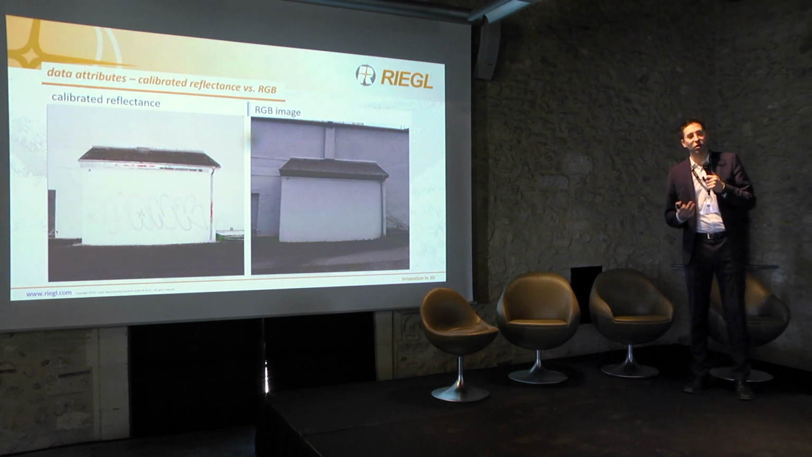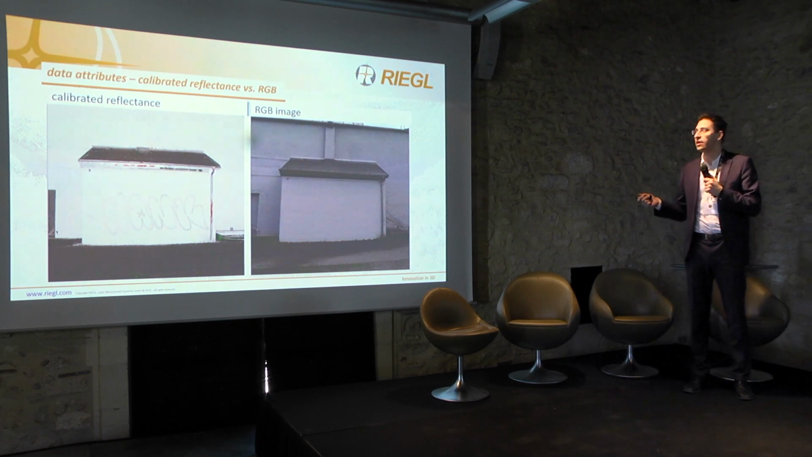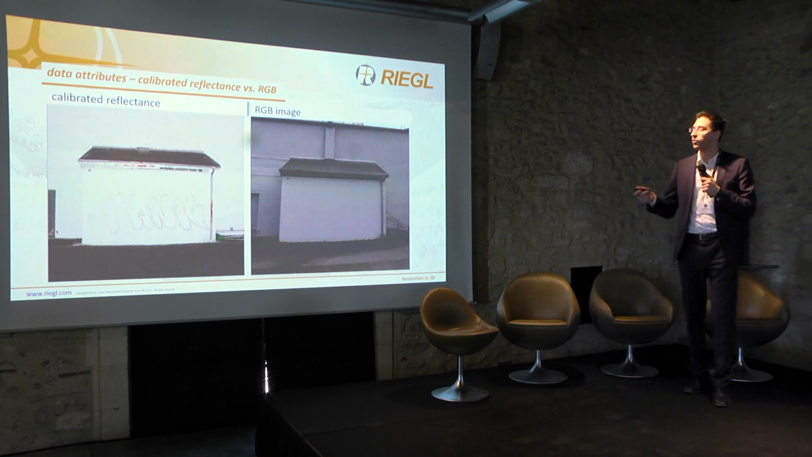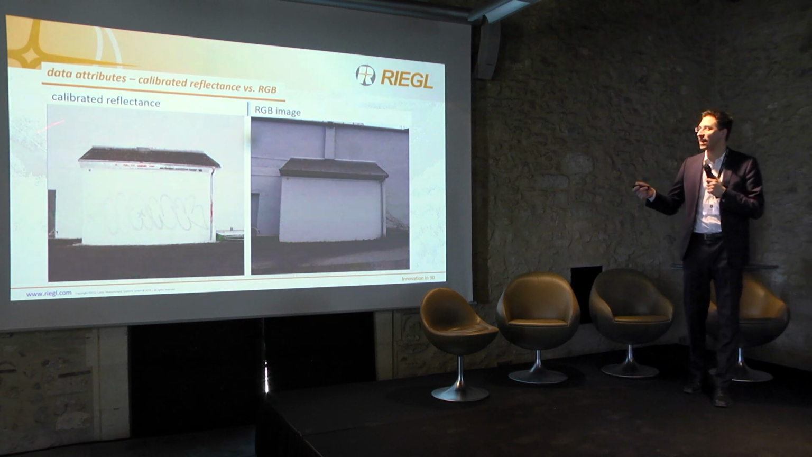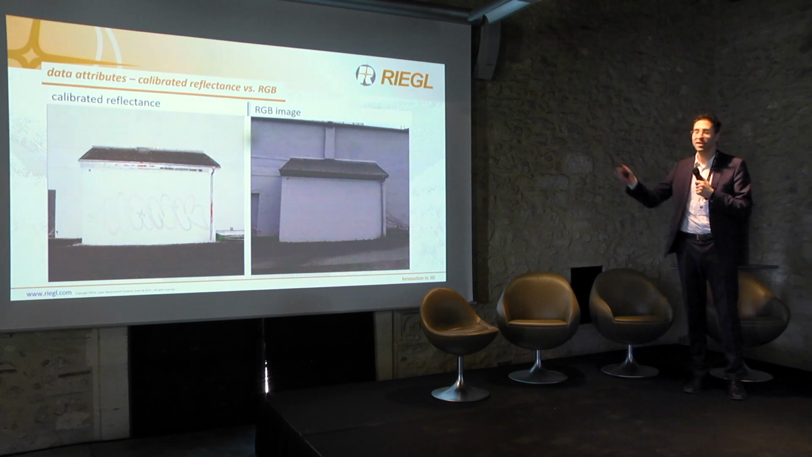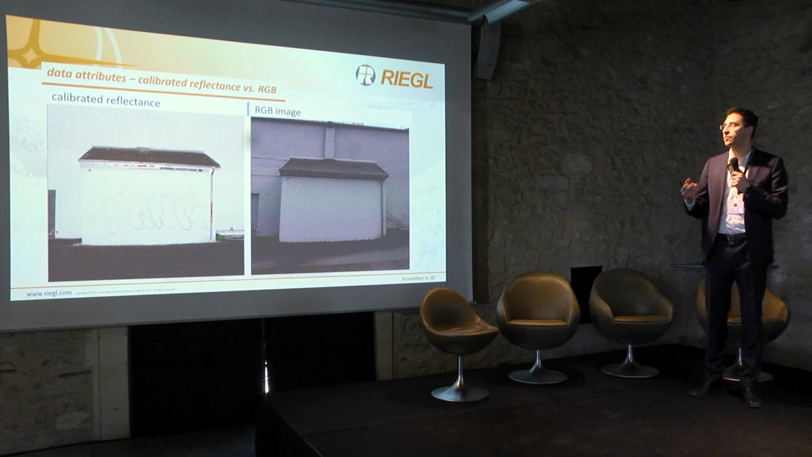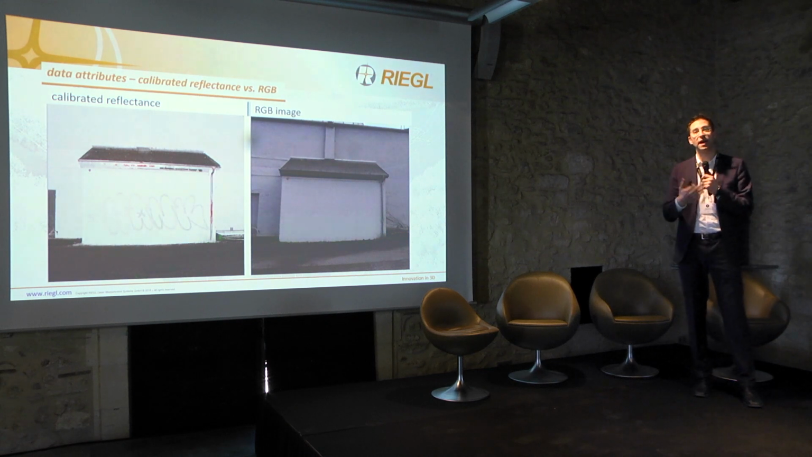Especially if you look at a comparison between an RGB image, taken by any photograph or any camera, and the calibrated reflectance, in the RGB you cannot identify that in this case there was graffiti beneath. By using the reflectance information, you can clearly see what's behind.